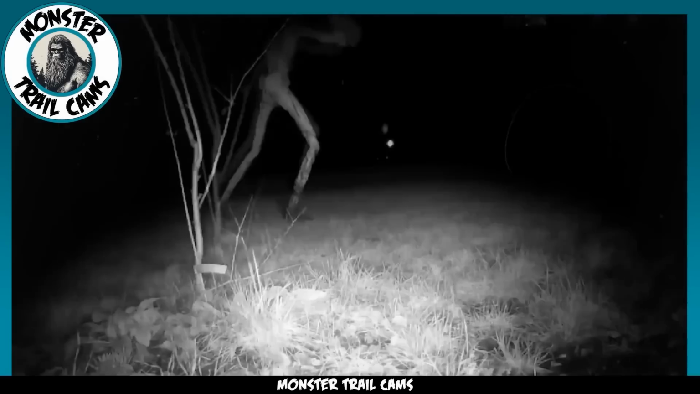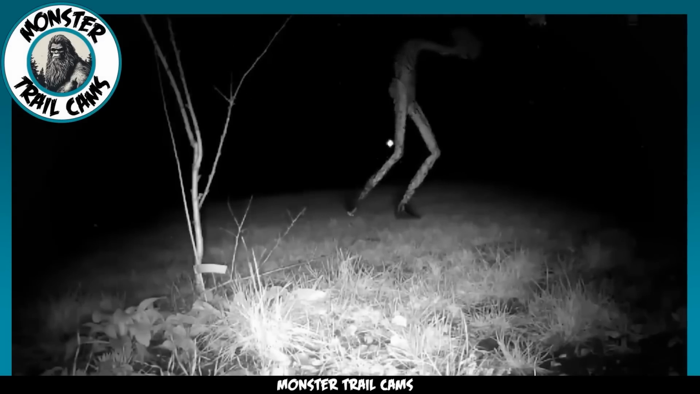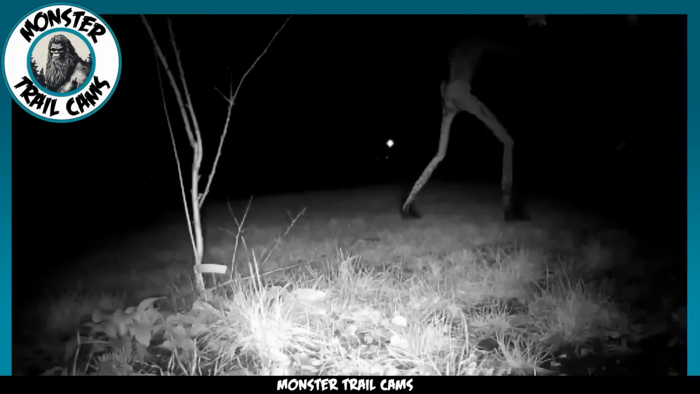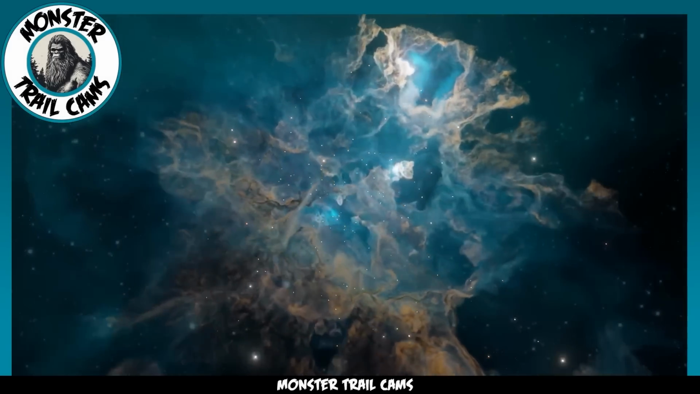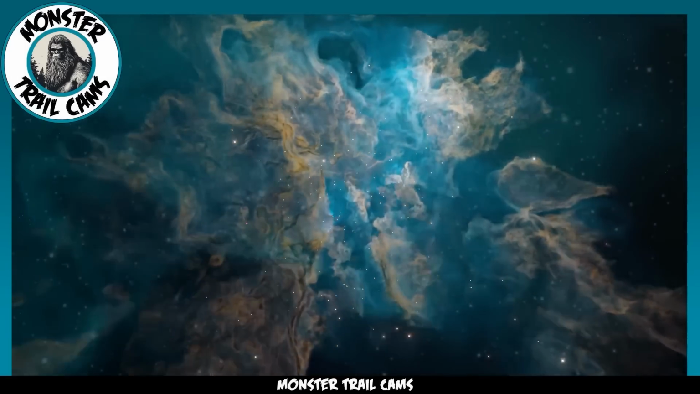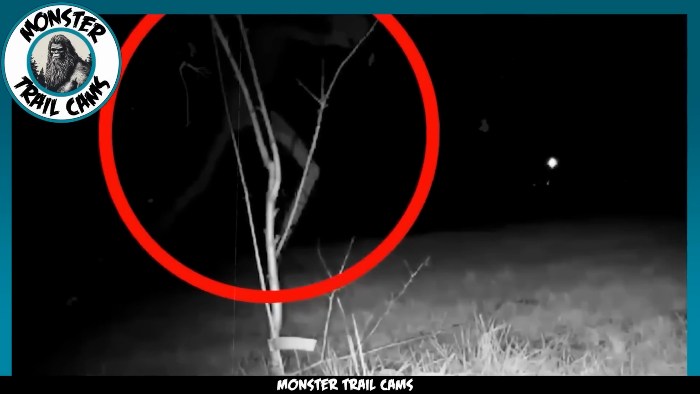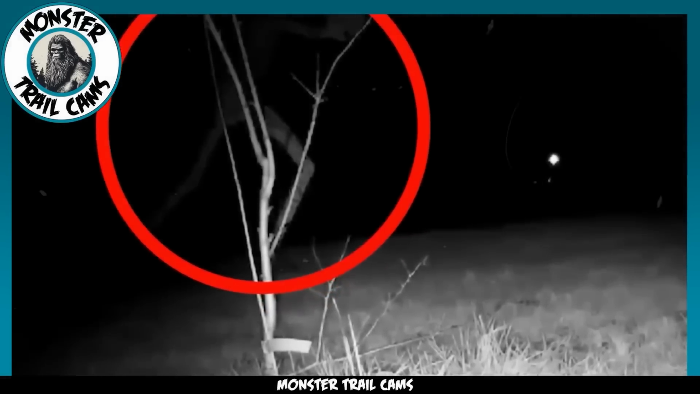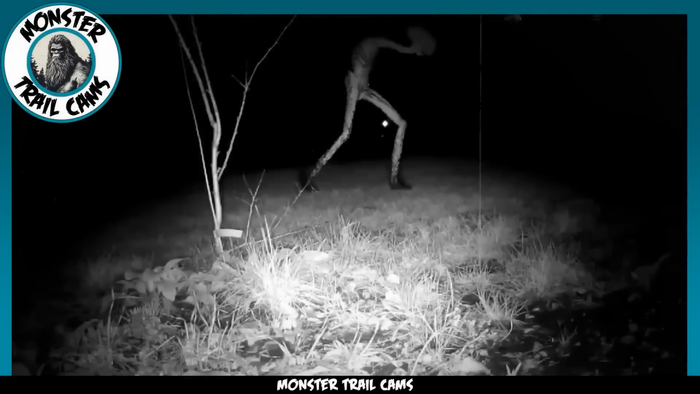Its limbs and torso seem almost wispy, and its movements are peculiar, almost as if each step is a laborious and calculated effort. The fluidity that one would expect in a living organism's gait is replaced by a stilted and mechanical progression. As we observe this enigmatic being, we are compelled to ask, what is this creature? Its form and movements bear no resemblance to any known terrestrial life form.